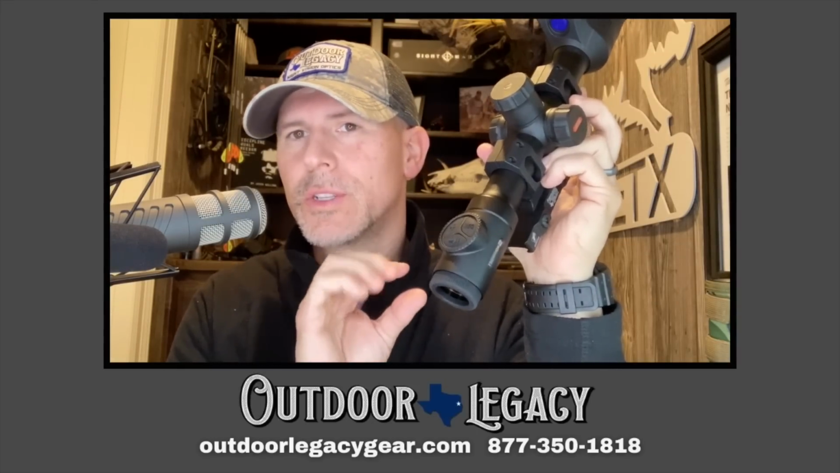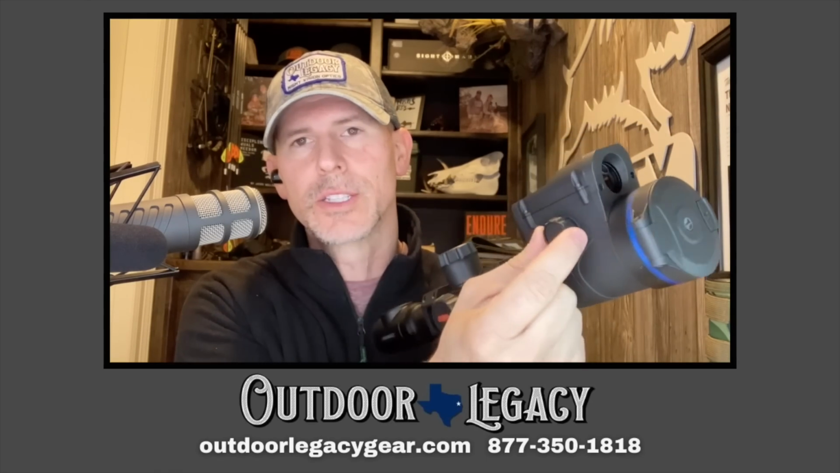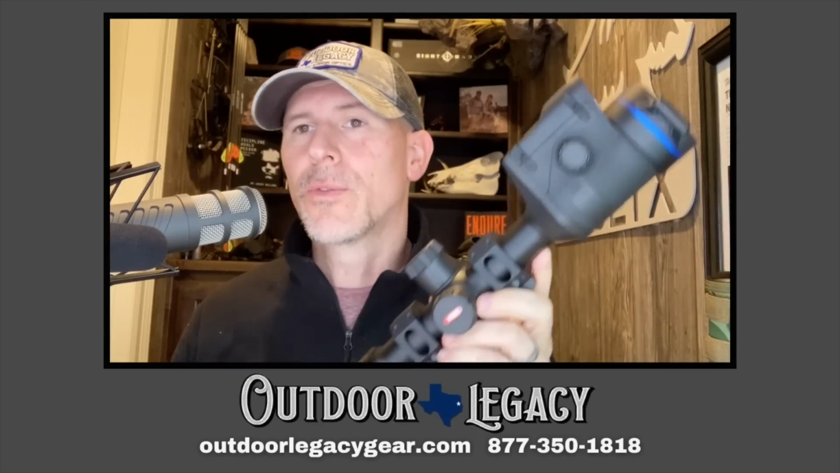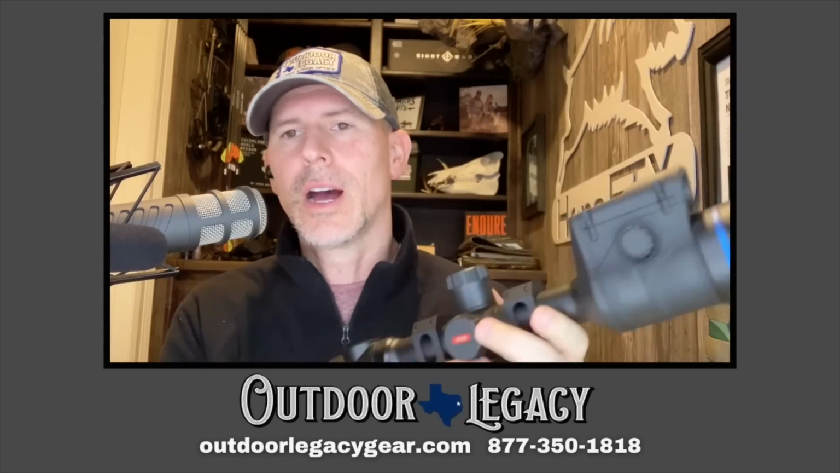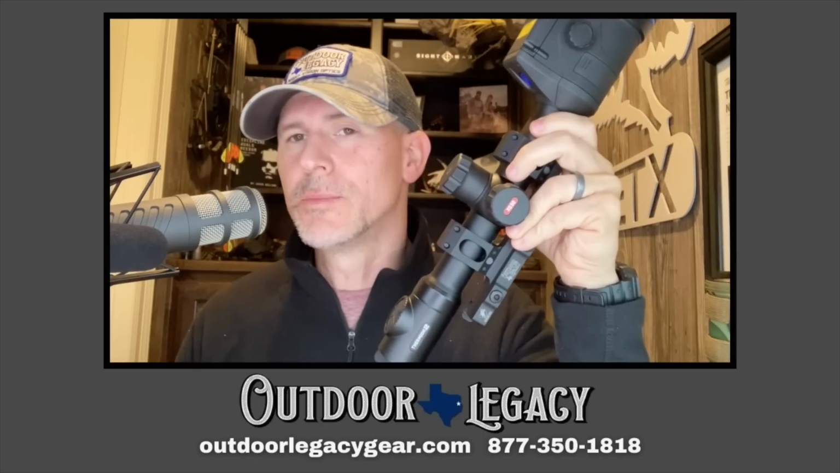So the first thing you want to do is focus the eyepiece diopter, and then you're going to focus the objective lens. So these dials here on the side, one on each side, are for focusing the objective lens, whether you're right-handed or left-handed. It makes it very convenient, the fact that there are 2 options on there. But you're going to focus the eyepiece first and then focus the objective lens.